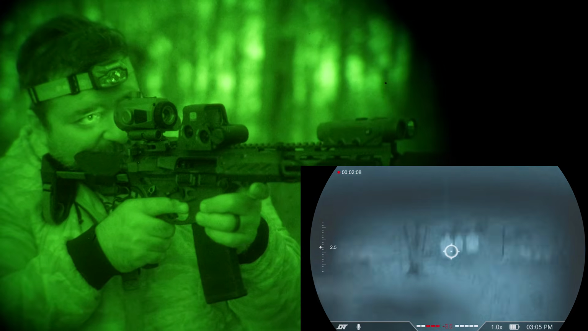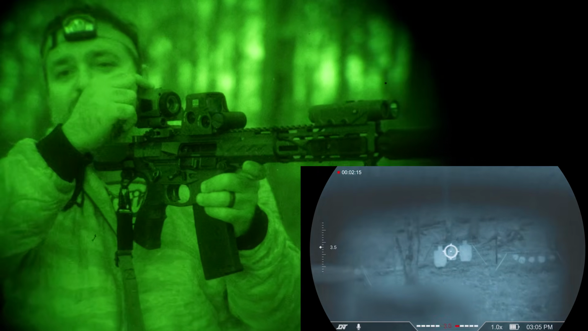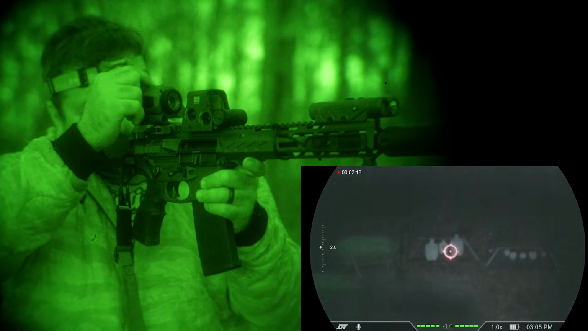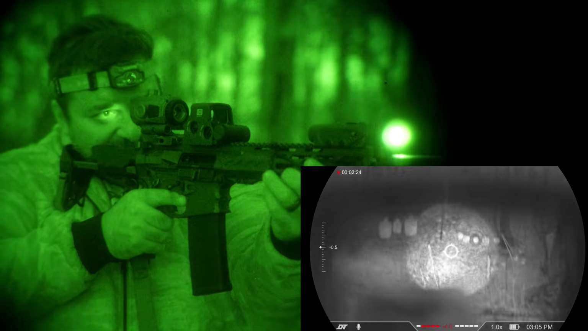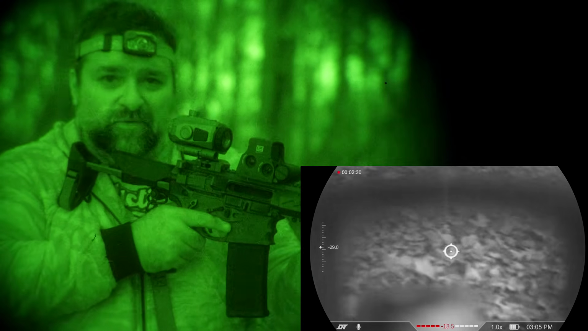And then we've got the white phosphor. But you know what? I'm going to switch it to black and white because I think that looks really good. Full color for daylight use. But this right here, honestly, that's really, really good.